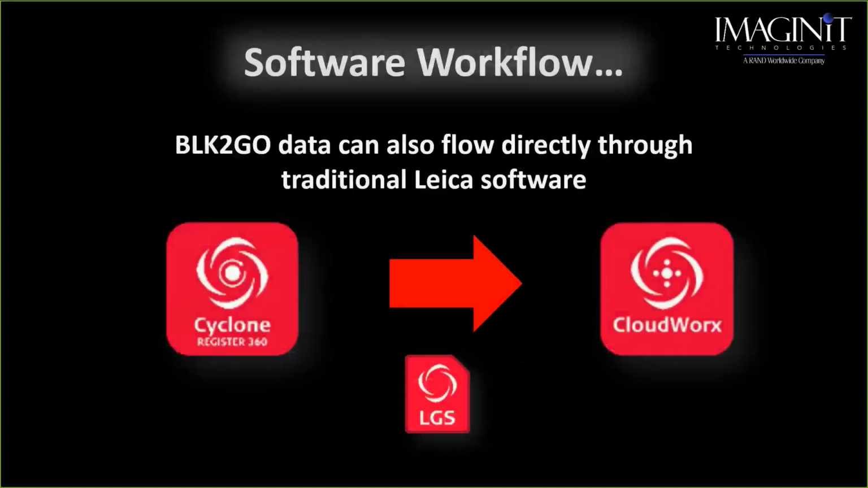Now, if you have an existing Leica scanner, if you're thinking about adding this BLK2GO to your arsenal of tools, what's nice about the BLK2GO is it works with all of our existing Leica software that you have. So at that point, it's just a minimum purchase of getting the unit in your hand.